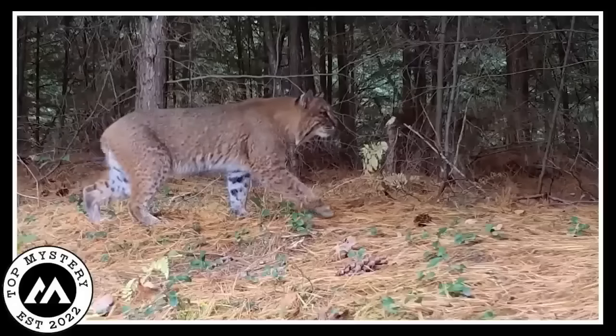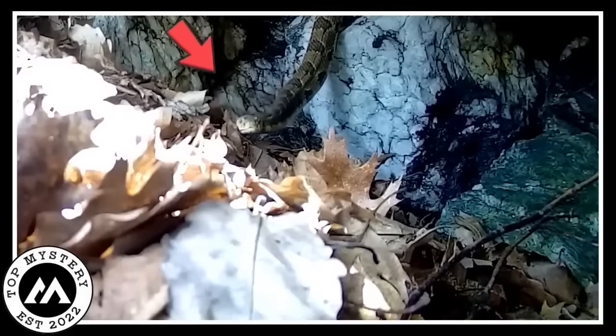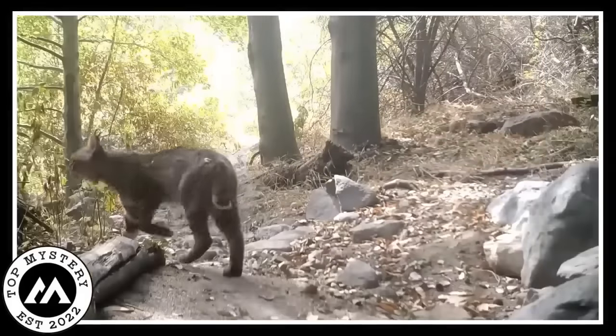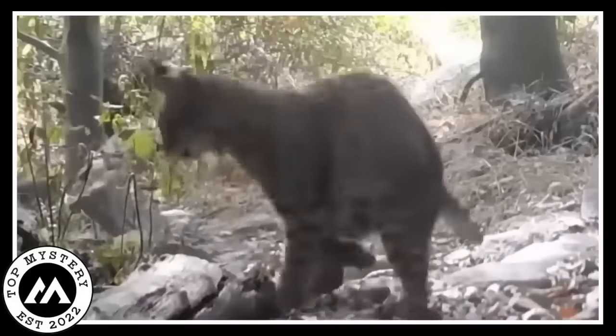Combat. This cool video from a secret camera in the woods caught something really weird. So there's this camera set up near big rocks, right? And guess what it saw? A snake chilling in a crack in the rocks. Now here comes a bobcat and it spots the snake. And you will not believe what happens next. The bobcat starts pawing at the snake, thinking it's trouble or something. It's like a wild showdown.